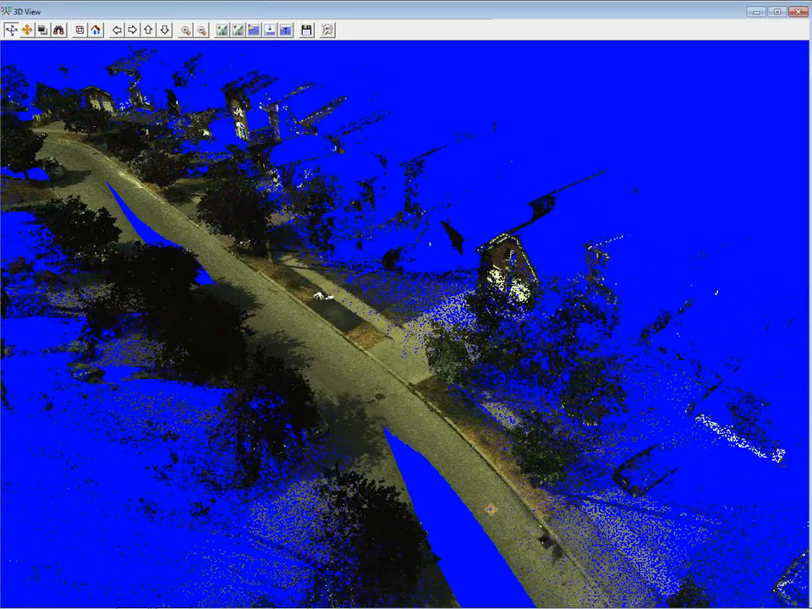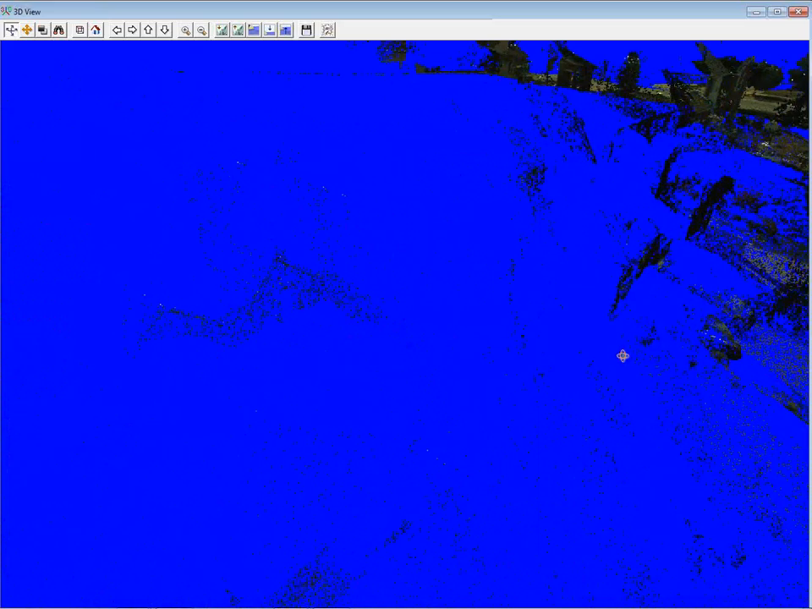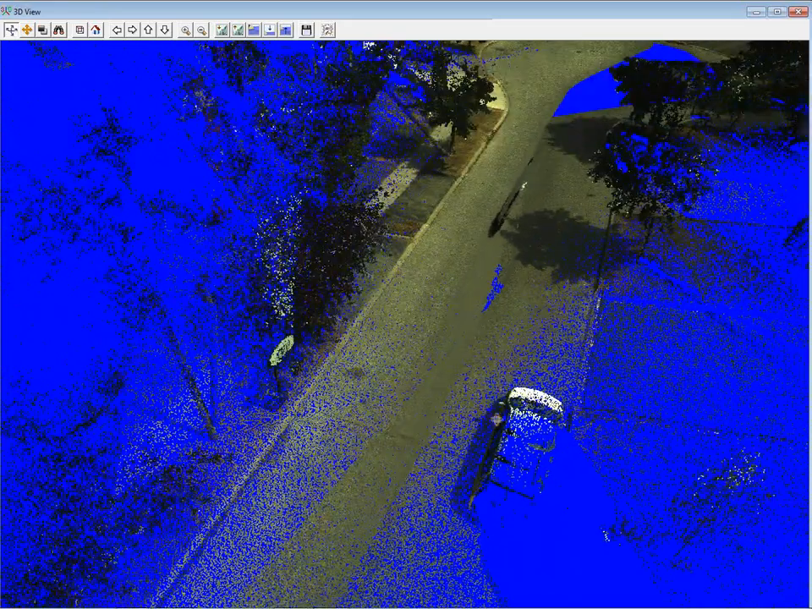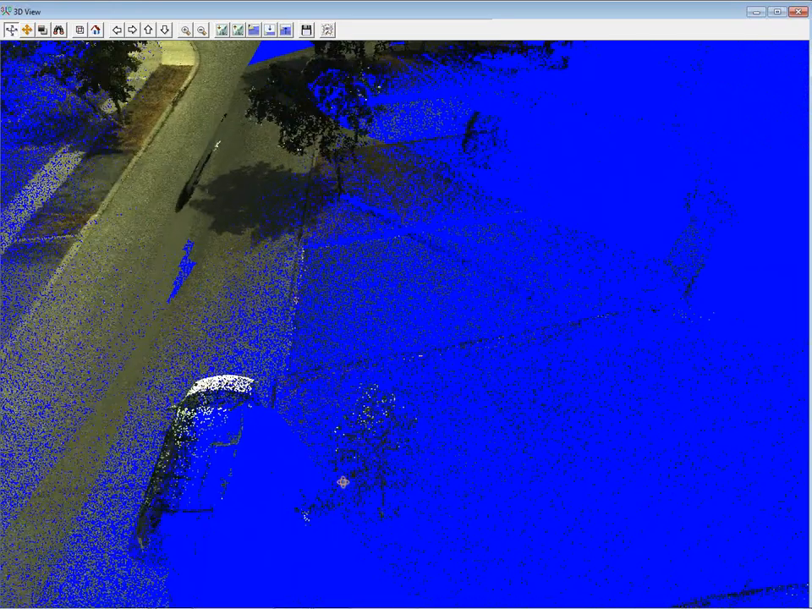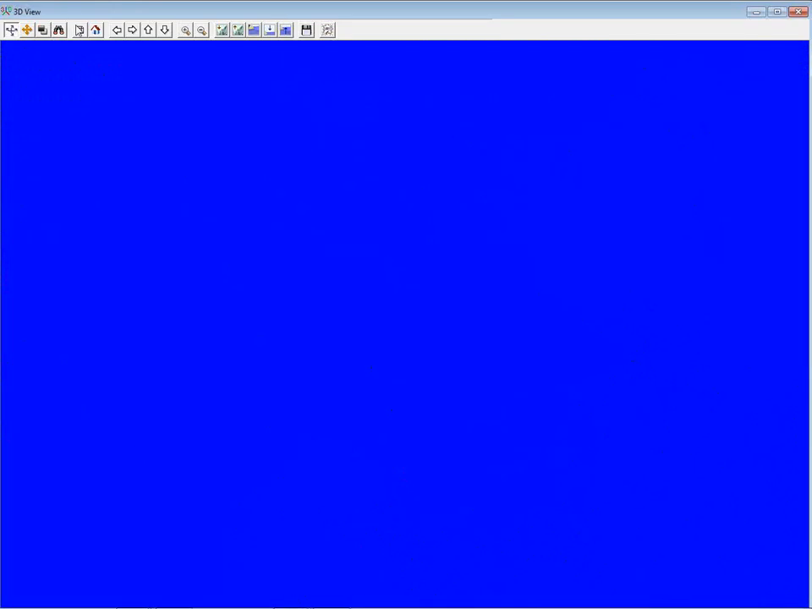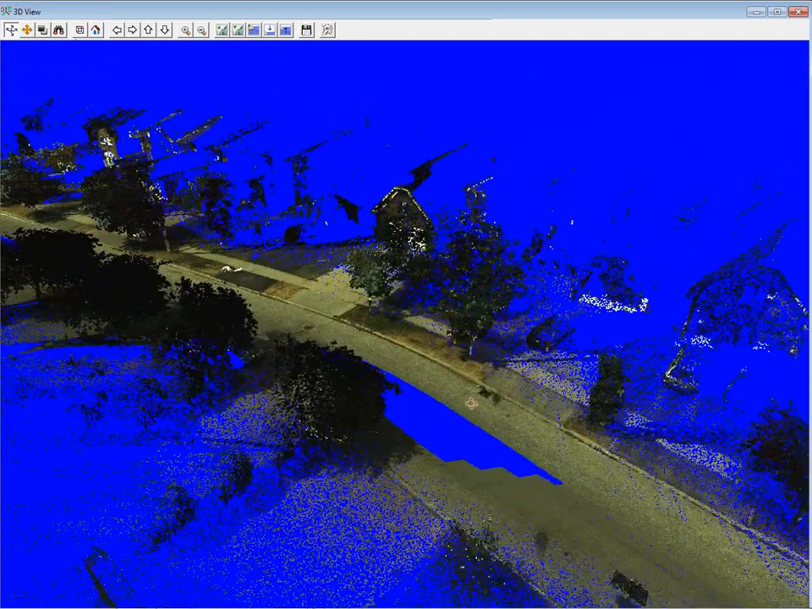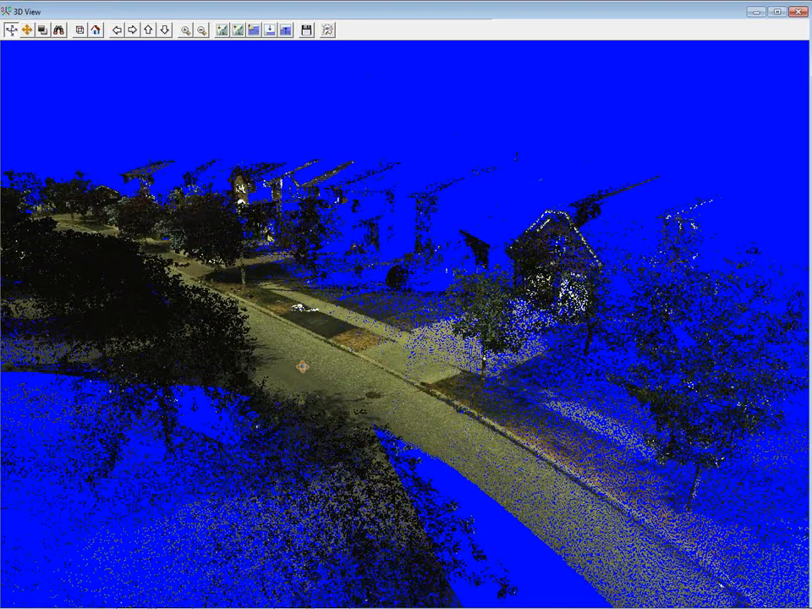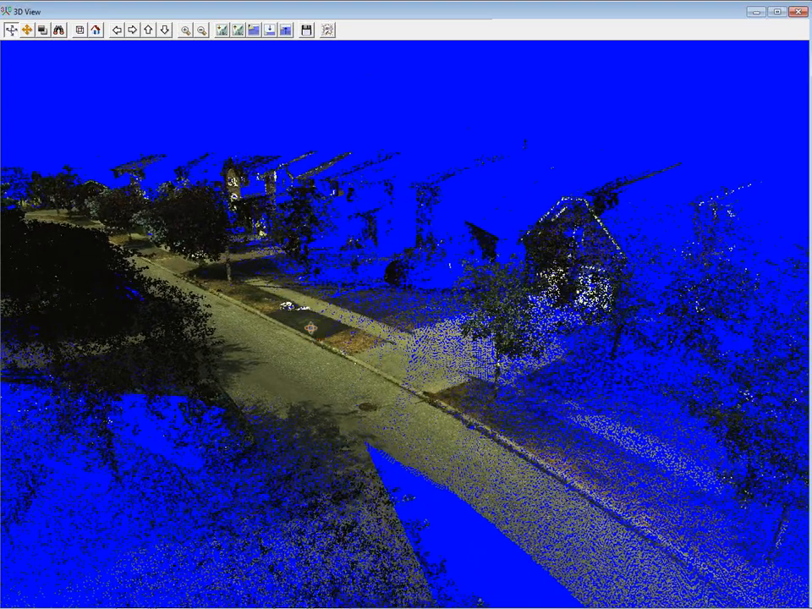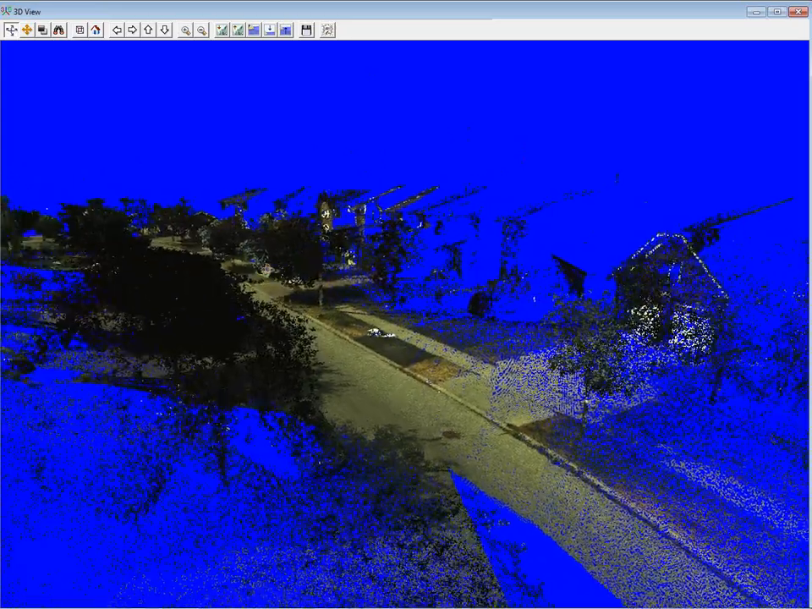This is LiDAR data that was generated with a vehicle-based system. You'll see the road system. Let me move along a bit. You can see some cars here, and your perspective is not from a remote perspective, but from a terrestrial perspective. You'll also notice in this case that the individual points are not colored based on elevation, but each has an integrated RGB value. They have a color assigned to them, and that's what's being rendered by Global Mapper.